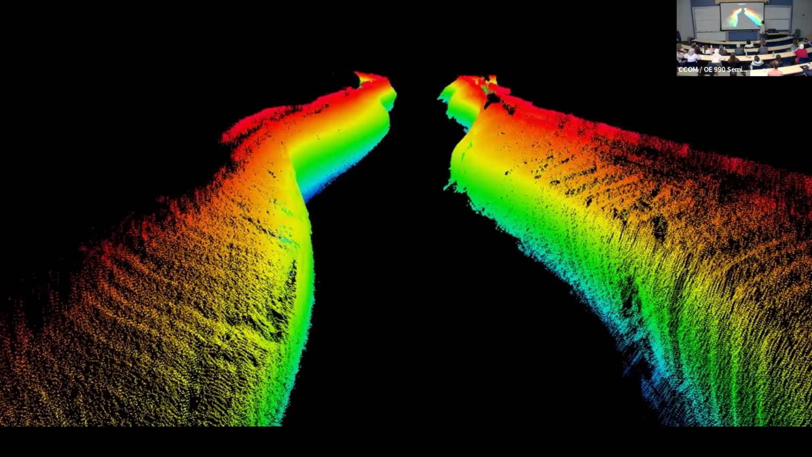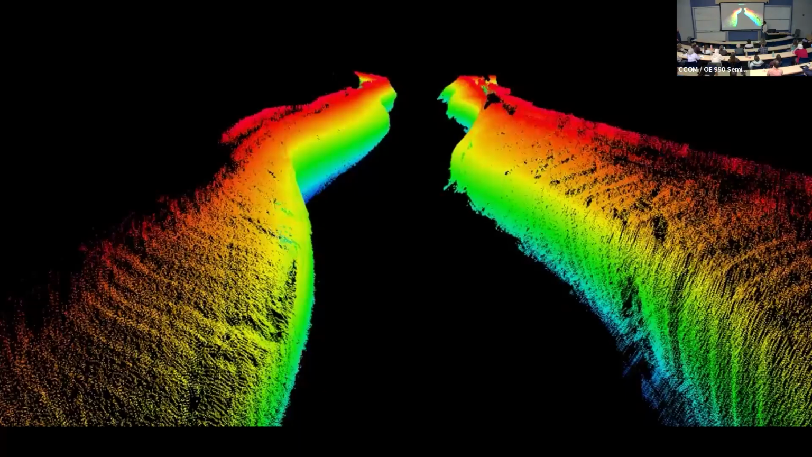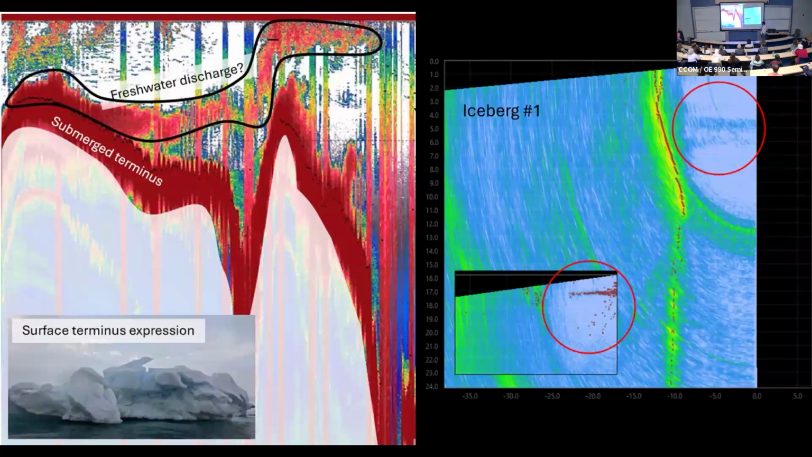But the data is pretty nice when you generate it. You can see the shape, you can see where we have shapes here. We know that when we see them in the visual, we see them again here in the multibeam, and they match up really pretty well. So we were able to do multibeam surveys of it, and then also do EK80 surveys of it.